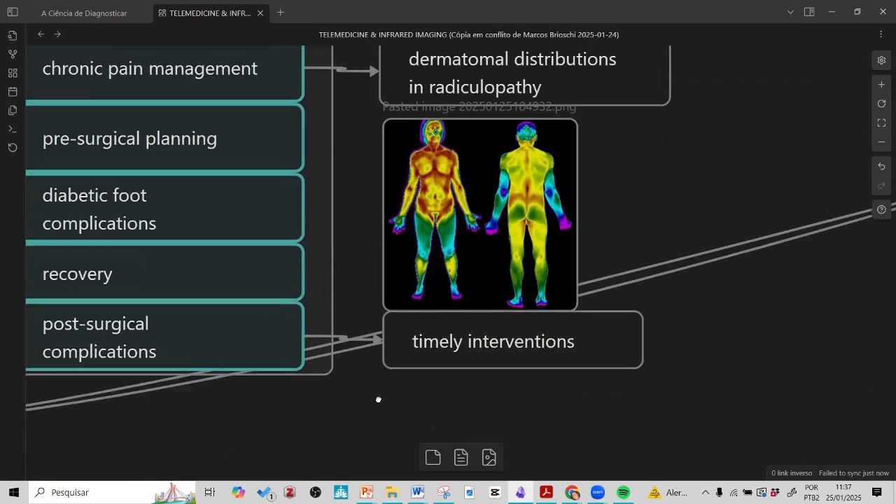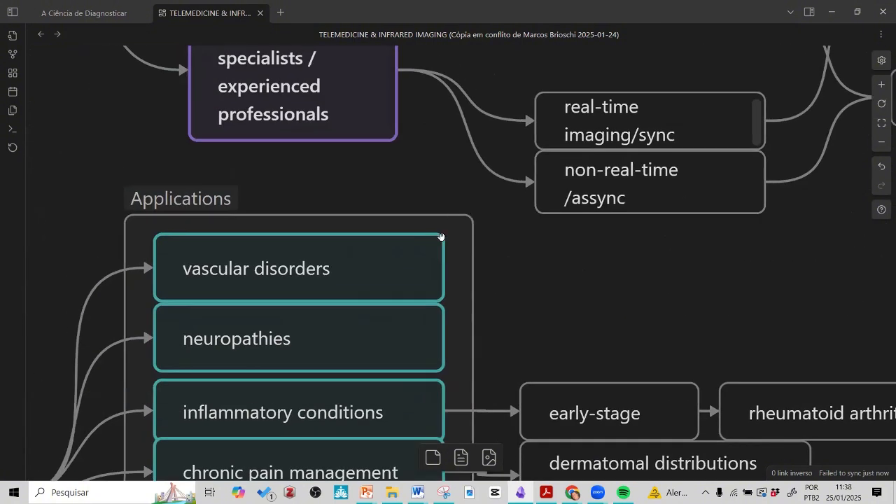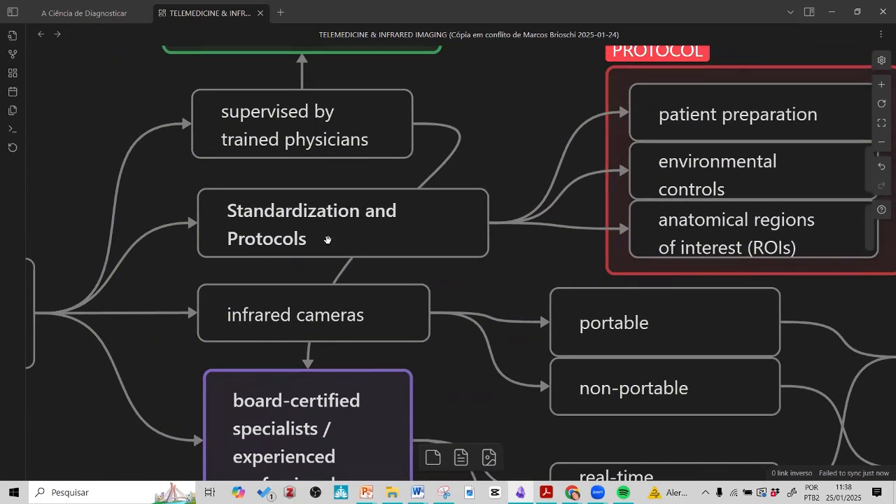There is no point in doing a report if you don't know how to do the intervention. Okay, I have a problem on the shoulder, I have a problem on the knee, on the breast, on the face, but what is this? Is it urgent, not urgent? Can I wait, do I need another exam? So the report must be something complete and helpful for the patient. Okay, understanding this, let's return again to the standardization and protocols.